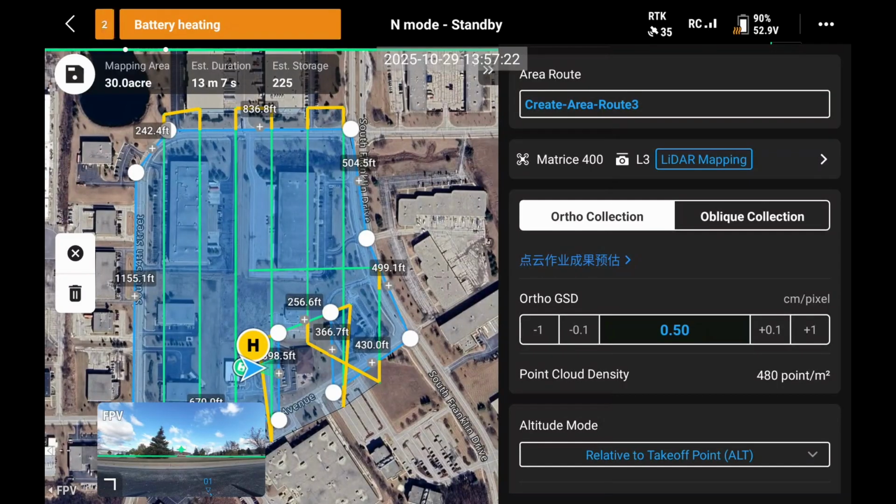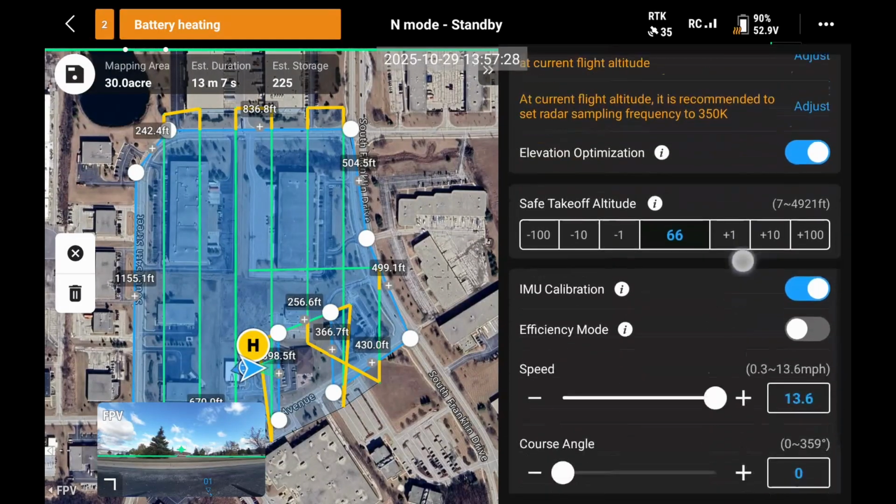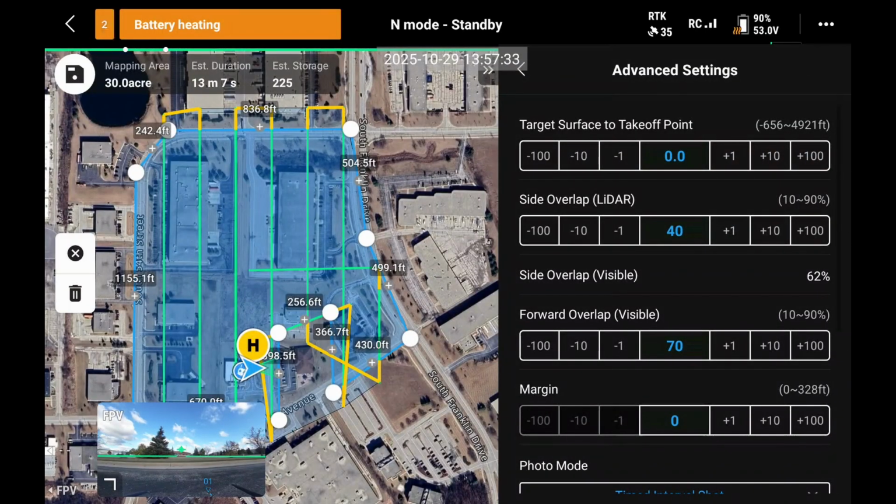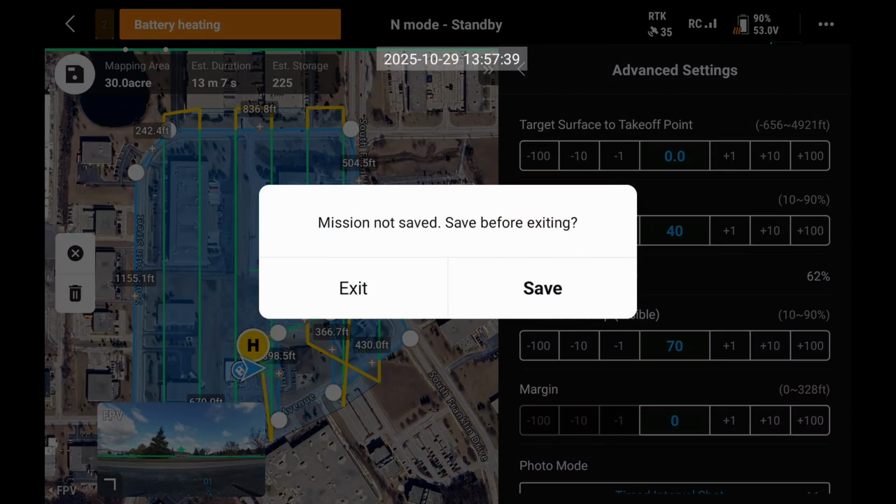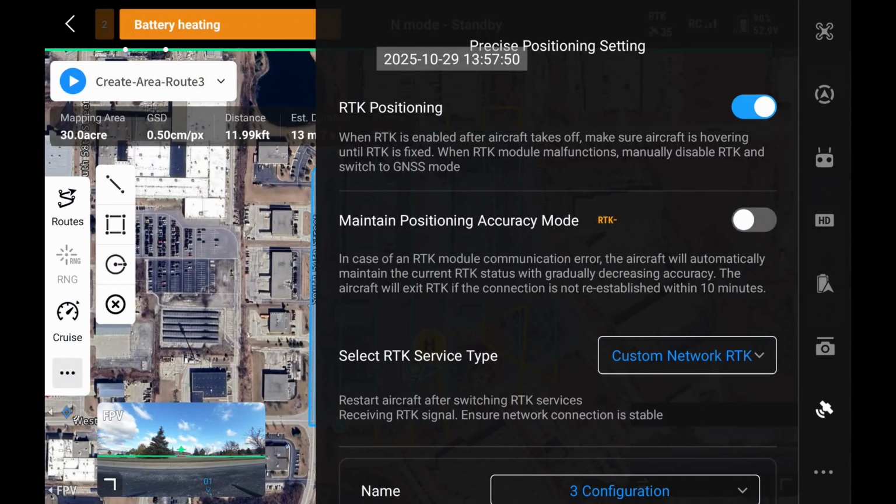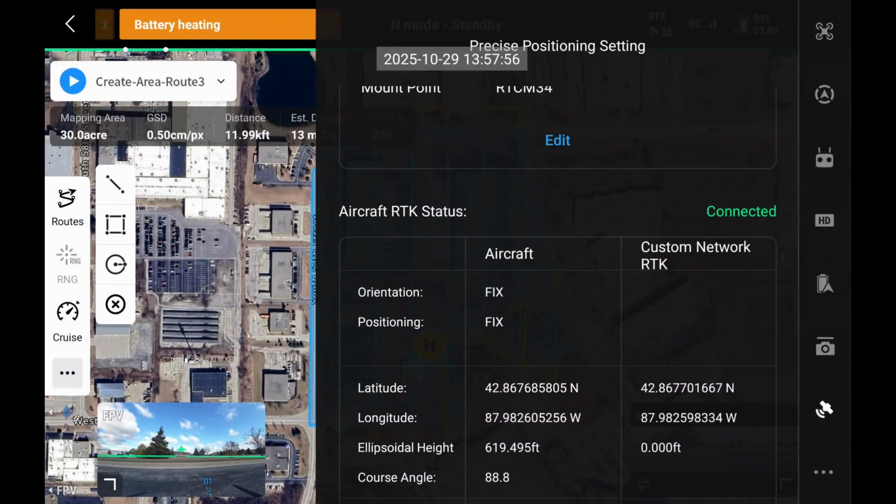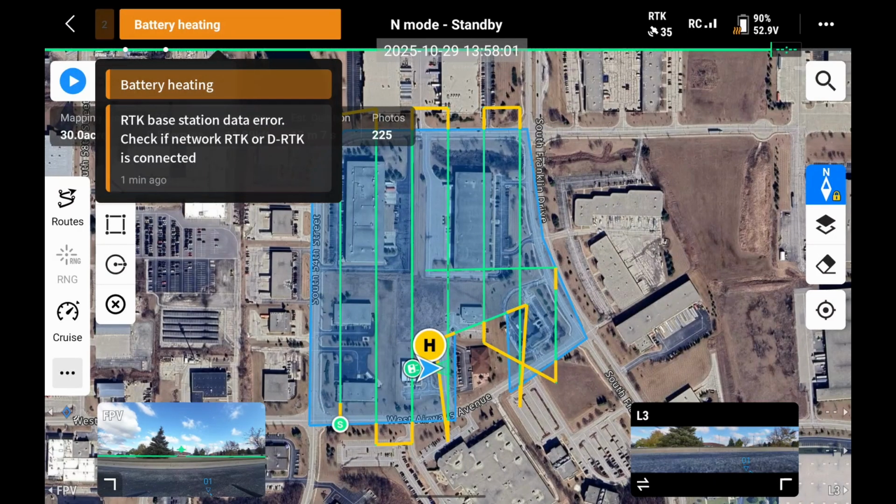Our ortho GSD is going to be 0.5 centimeters per pixel. We're going to fly at 162.5 feet. We've got our altitude. Our speed is going to be 13.5 miles per hour, and that's to support that high resolution camera mode. We've got a side overlap of 40%. So I'm just going to go ahead and save that here. And the 40% too, I should say, I could go quite a bit lower than that and still get great data. Just in my first couple of missions, I want to make sure I'm flying with higher overlap. So I got my RTK stuff set up and waiting for the battery to finish heating, and then we're good to go.